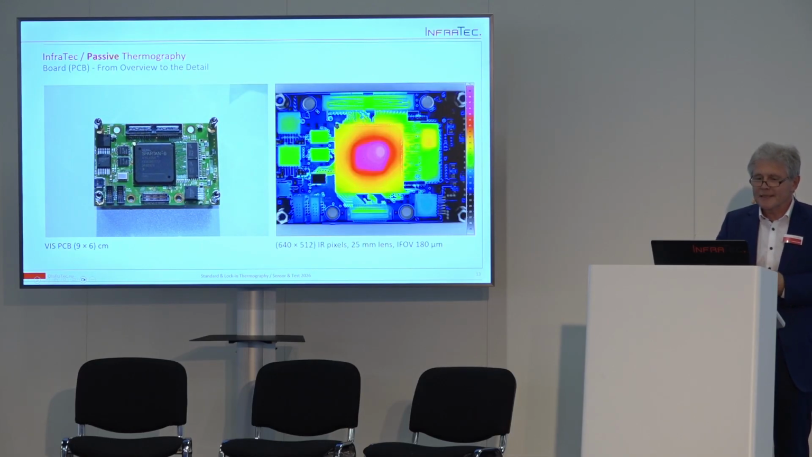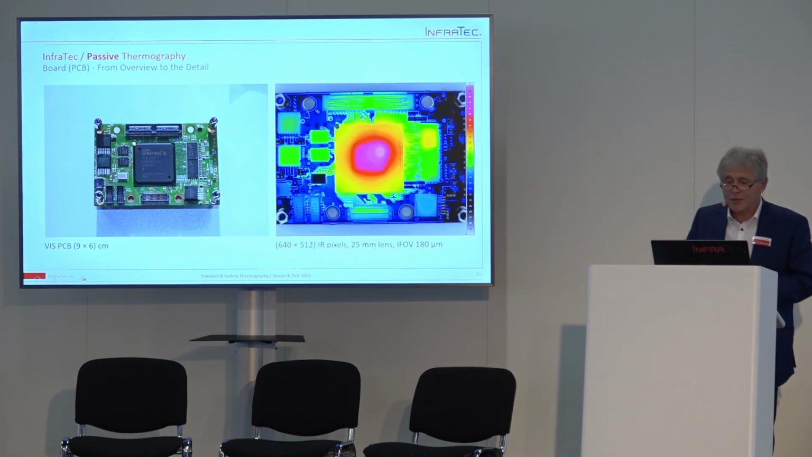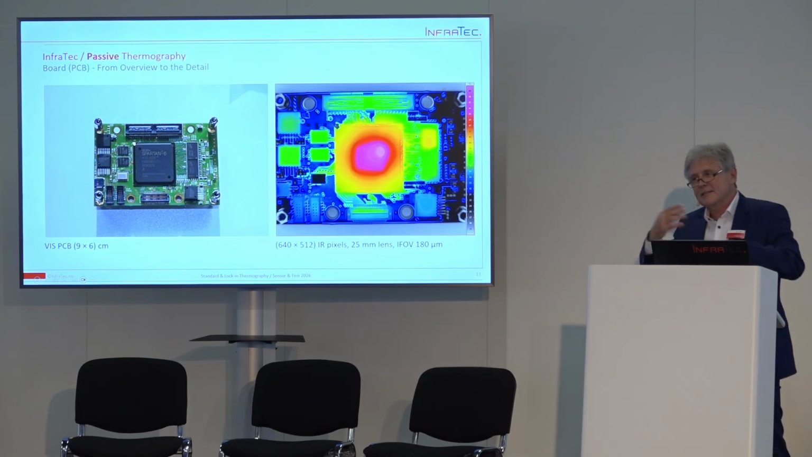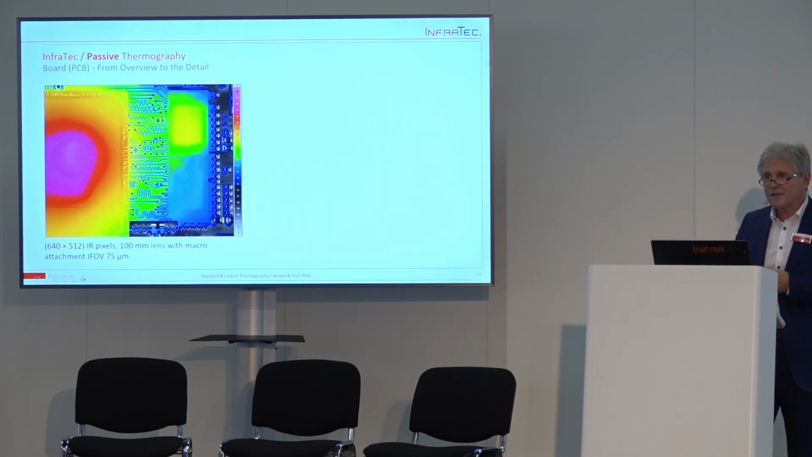What you see here is an electronic board, for example, and then you see the infrared image with 640 by 512 pixels, standard VGA resolution, with a standard 25 millimeter lens, and with an instantaneous field of view of approximately 180 micrometers. But this can be improved with standard passive thermography.